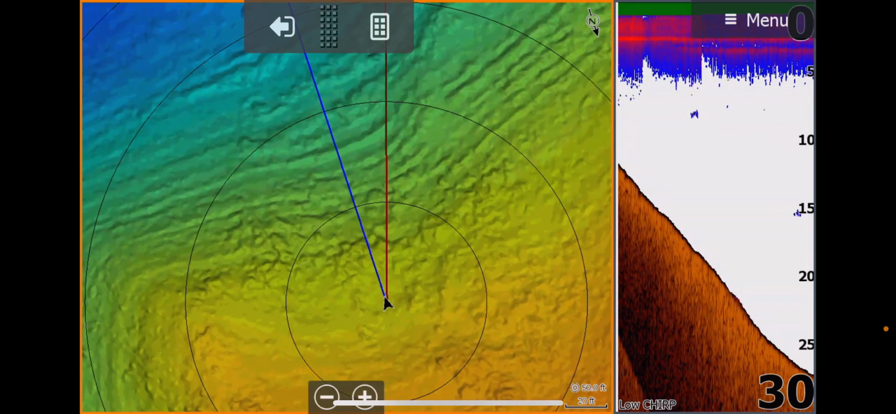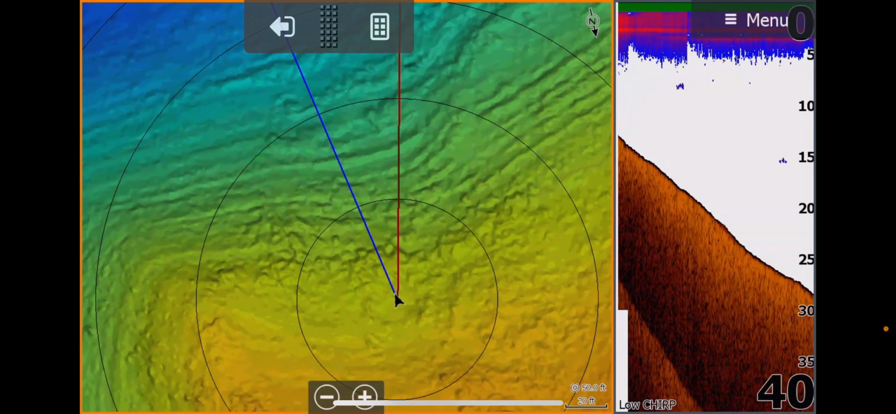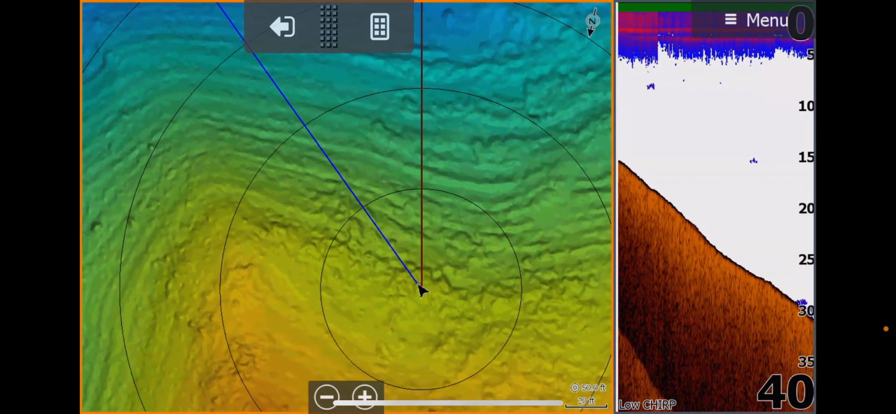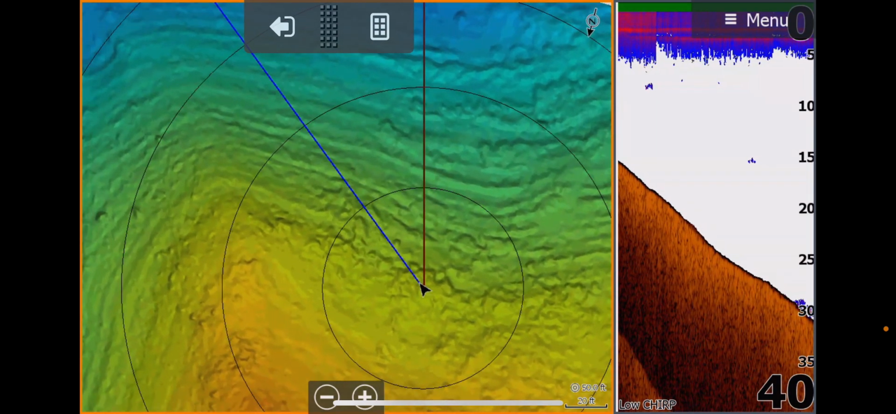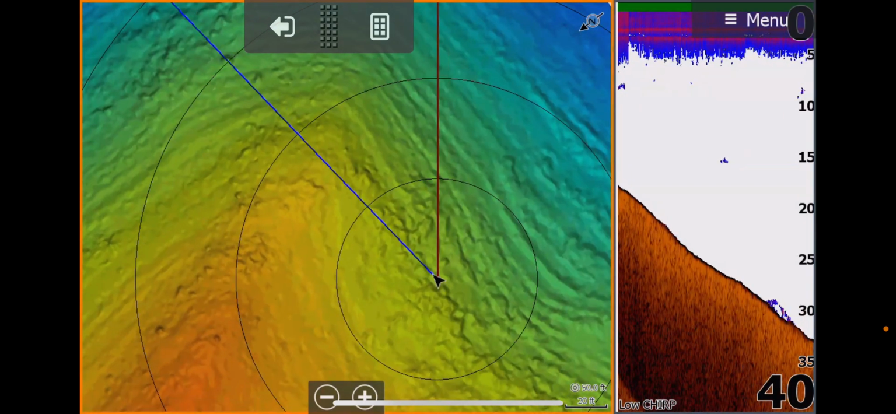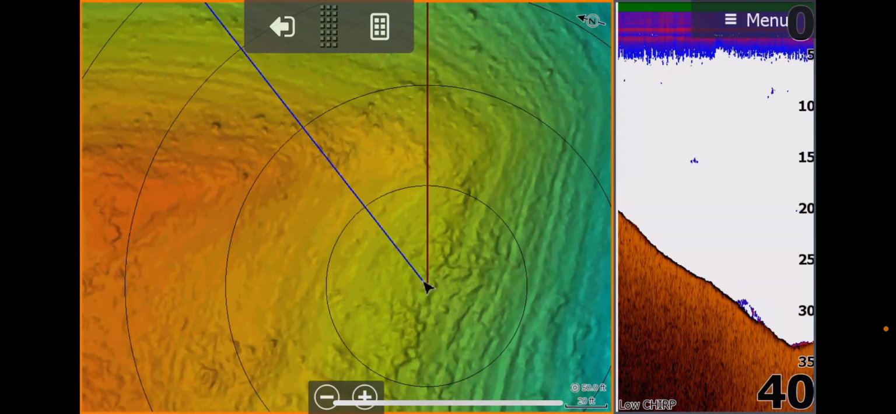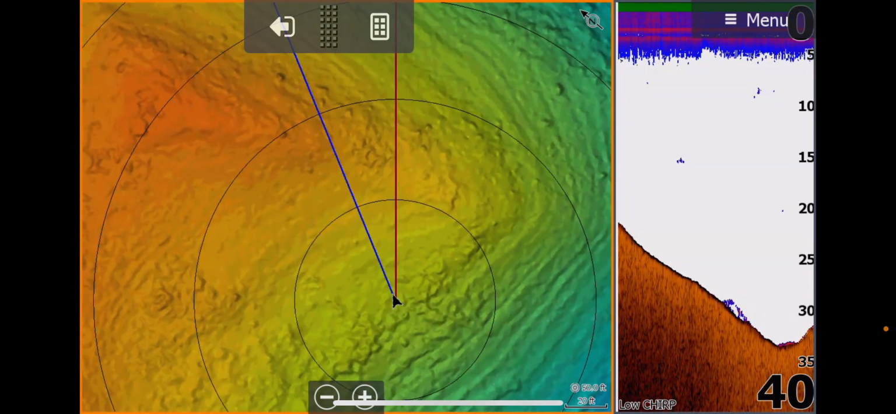Hang on, let's do another turn. Maybe he's just moved down a bit. Maybe he's said, yeah, that bastard pinged me earlier, I better move out of here. So let's go more over the point. Let's go over the point of this little island here.